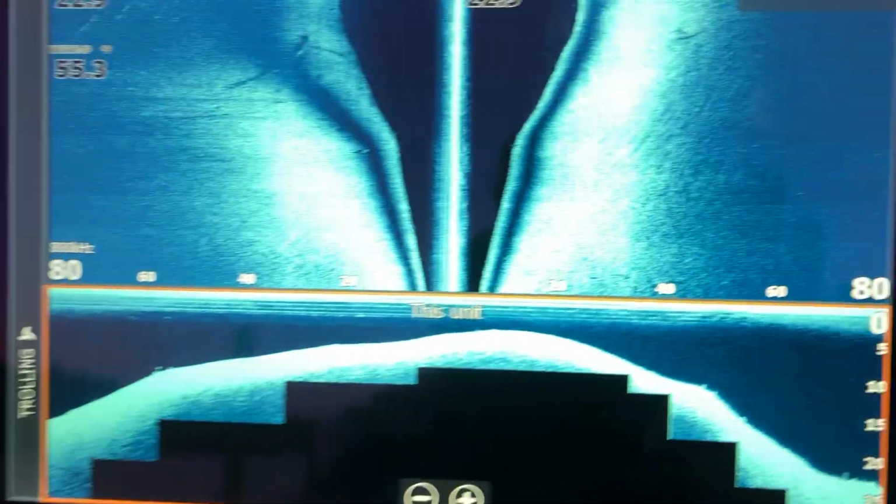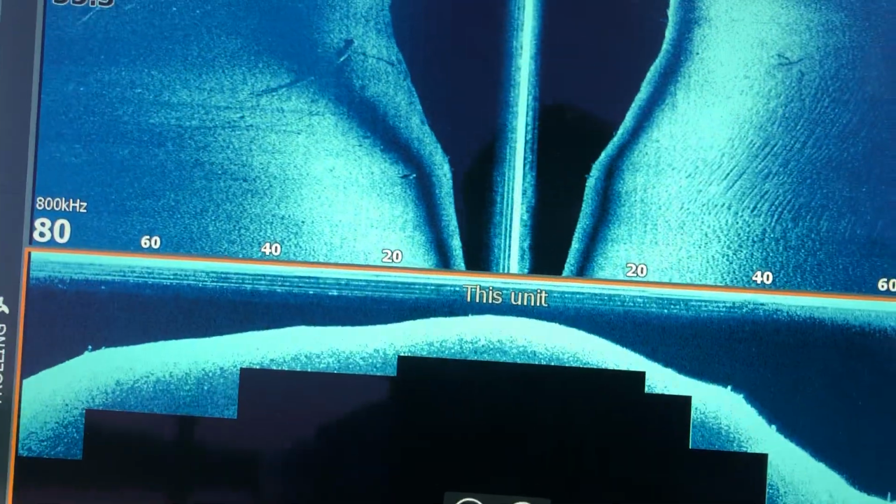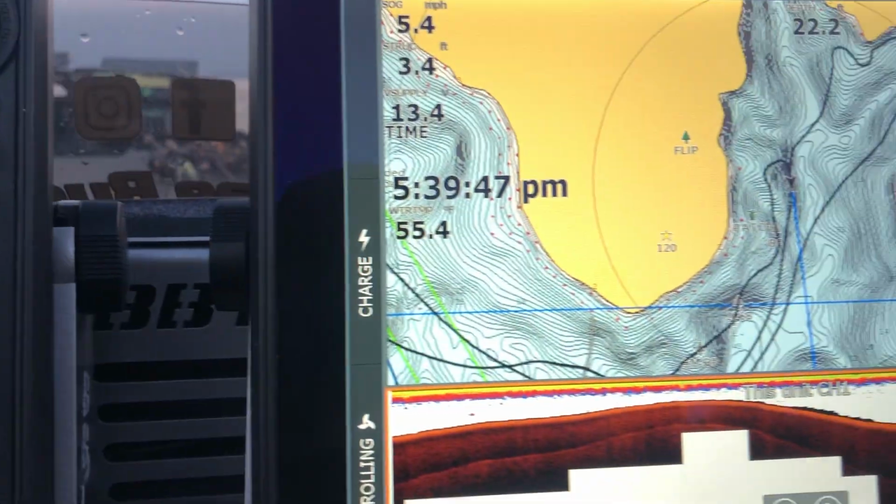I lost one that felt really good. I had it hooked up on the edge of some hydrilla and it just pulled off for whatever reason. I guess it's the nature of treble hooks. But here, I'll take you guys so you can watch this. Got this little thing here.